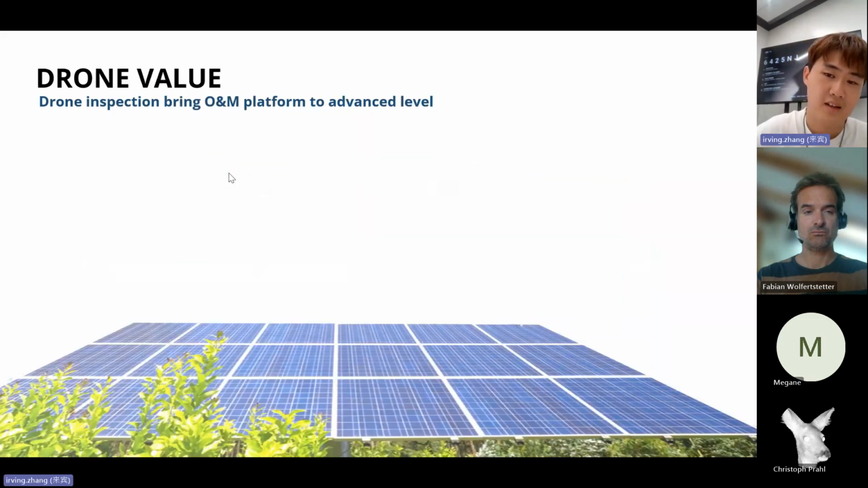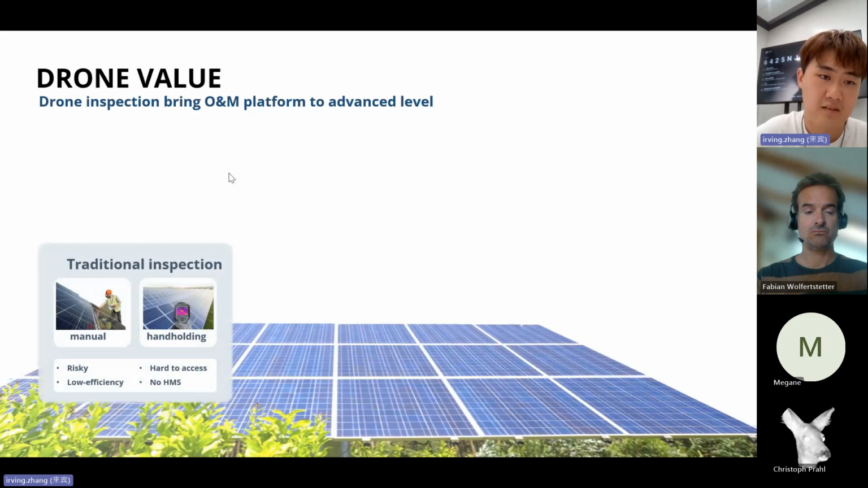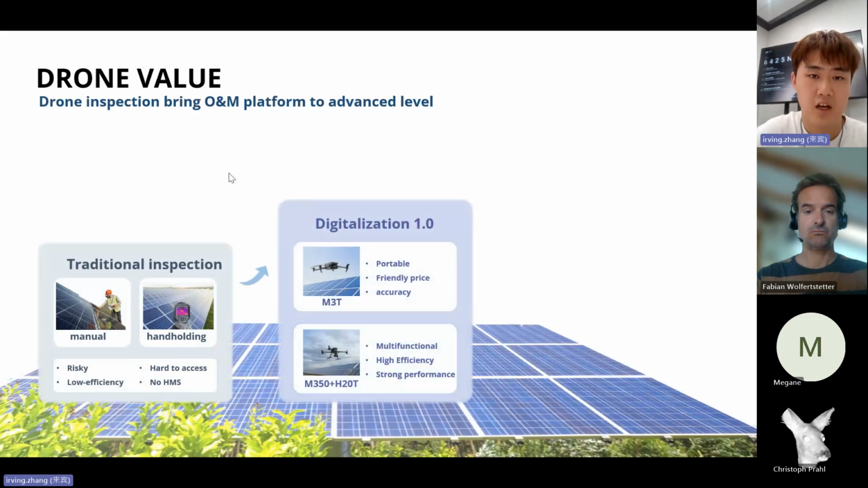Okay, then let's talk about the different generations of drone usage. The traditional way, as we said on the last slides, is kind of risky and low efficiency, hard to access, with no health management system. And based on those challenges, if we purchase a drone to do the high efficiency inspection, let's say we will go to the digitalization first generation.